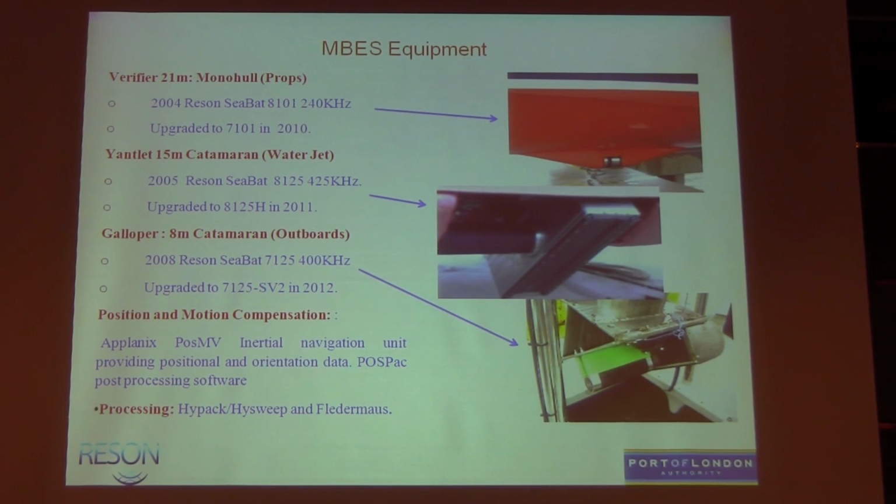So, our equipment. We've got 3 multi-beam systems. The first system we got in 2004 was the 8101, really for dredging support, safety and navigation surveys in the channel, and we upgraded that to the 7101 in 2010. I'll show you some images of the craft afterwards.